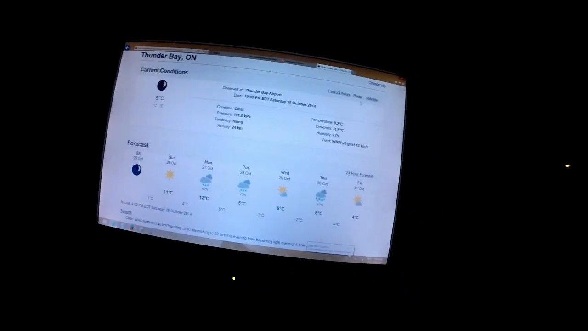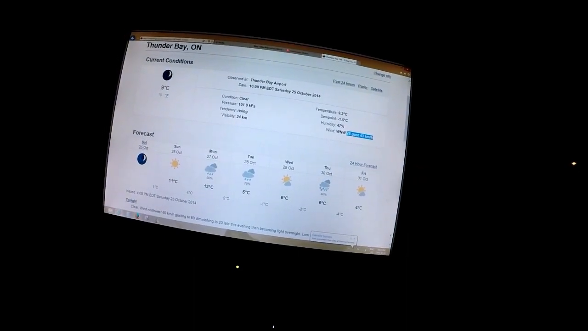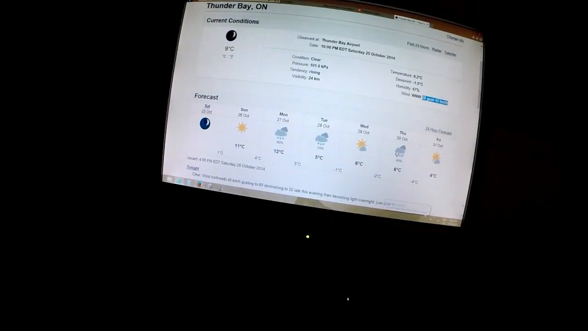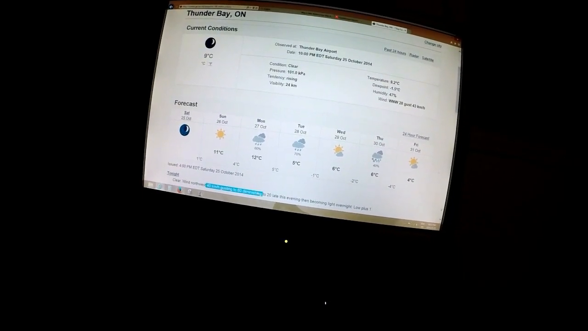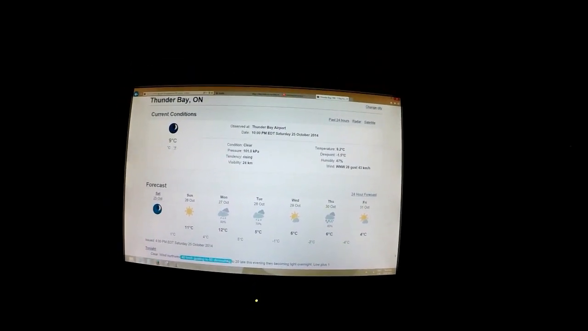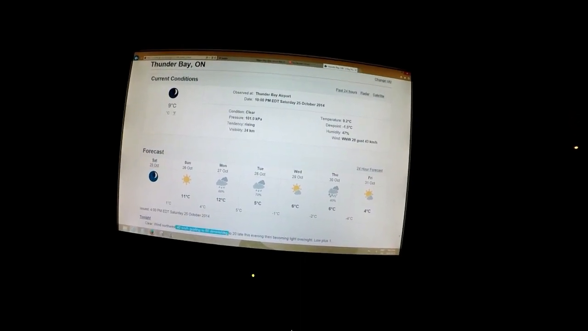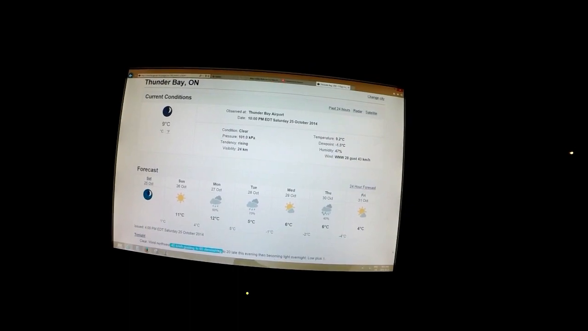So yeah, here's the forecast. Right now 28-kilometer wind gusting to 43. But they were saying today that it would be 40 kilometers an hour, gusting to 60. When I went out for my ride, they said there were 68 kilometer an hour gusts. And then I checked it later in the day, and they were listing 79 kilometer an hour wind gusts. So it was a crazy windy day today.